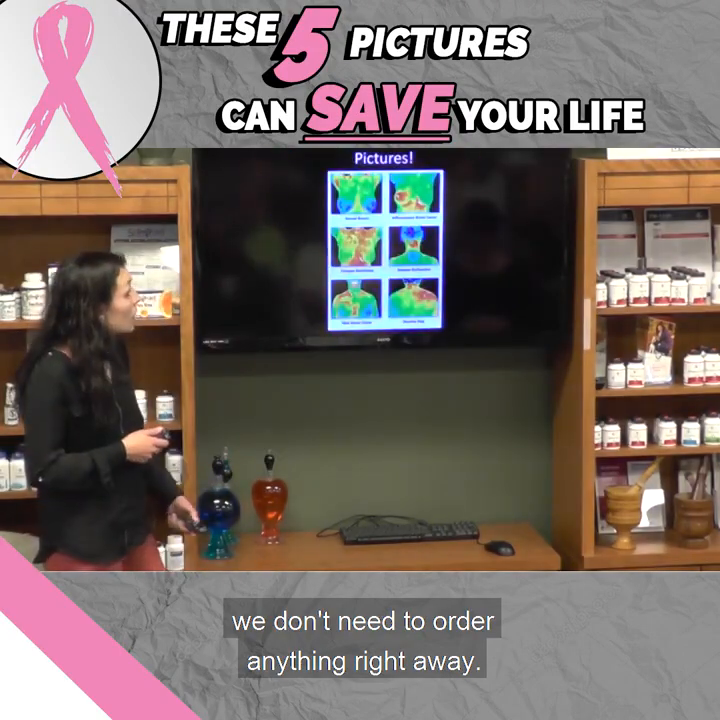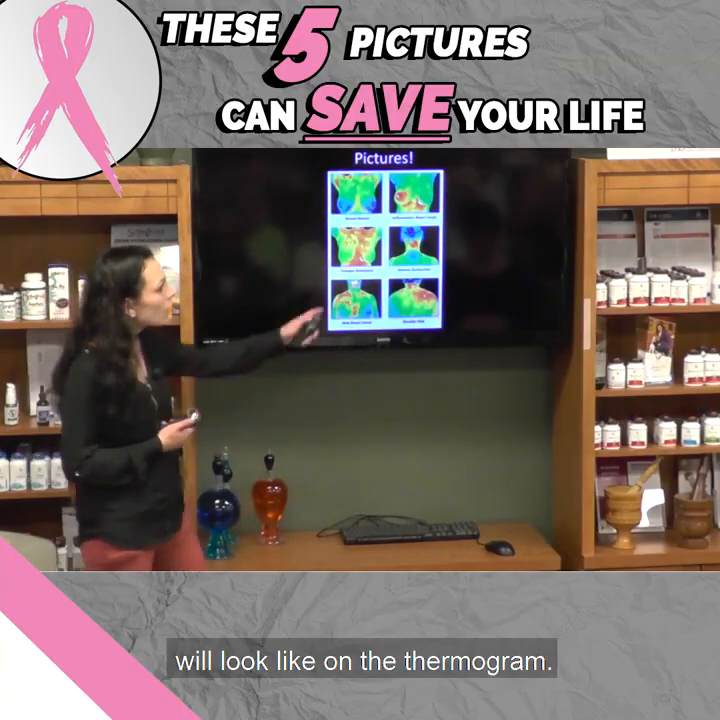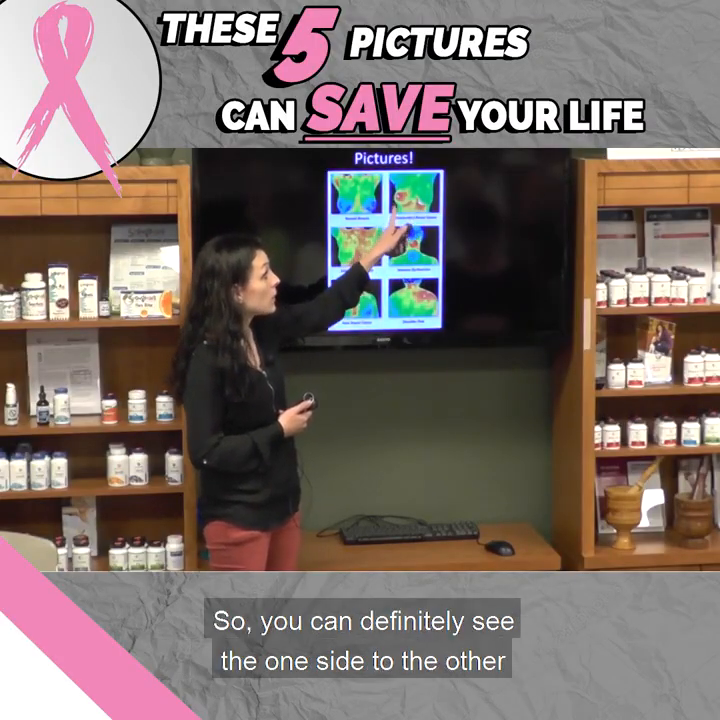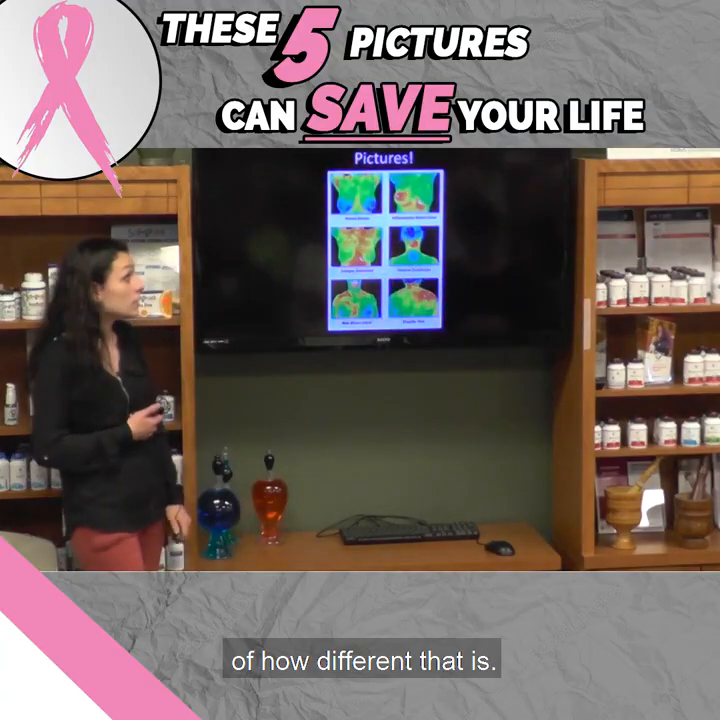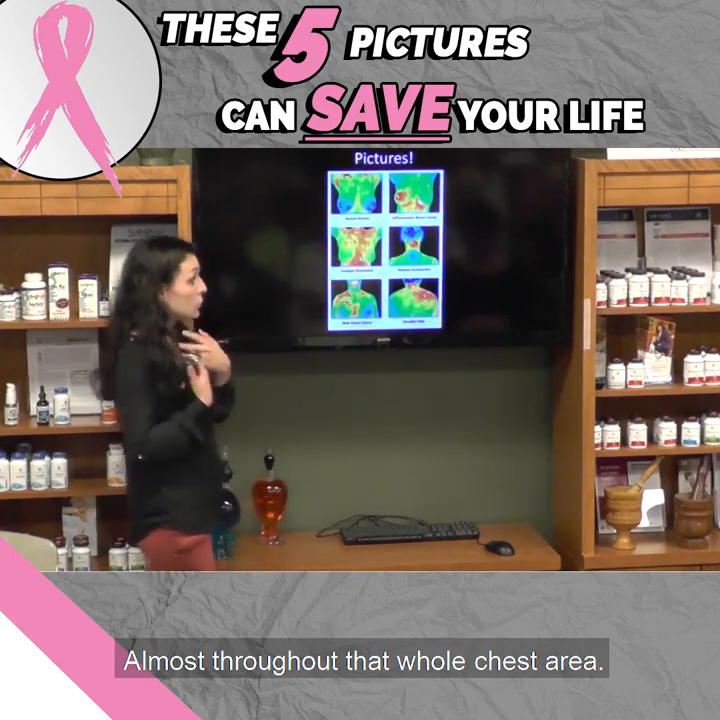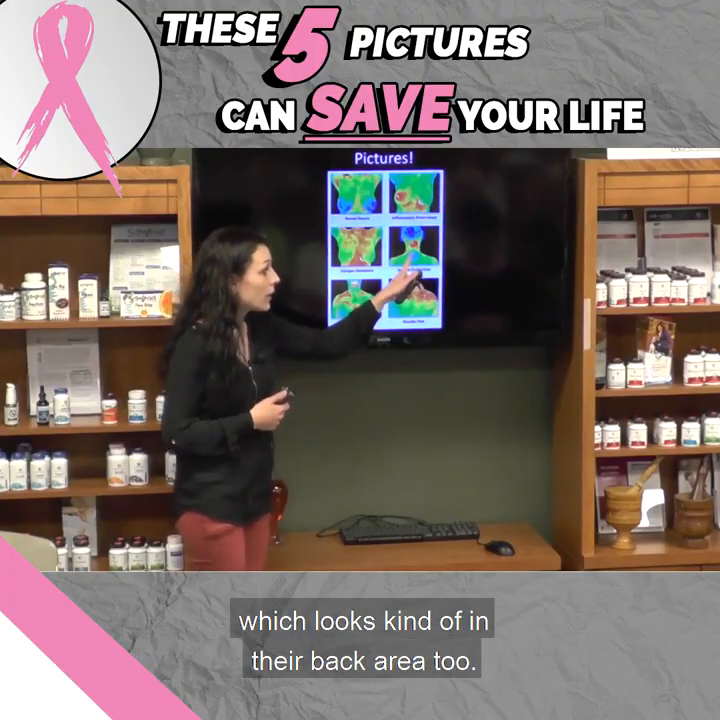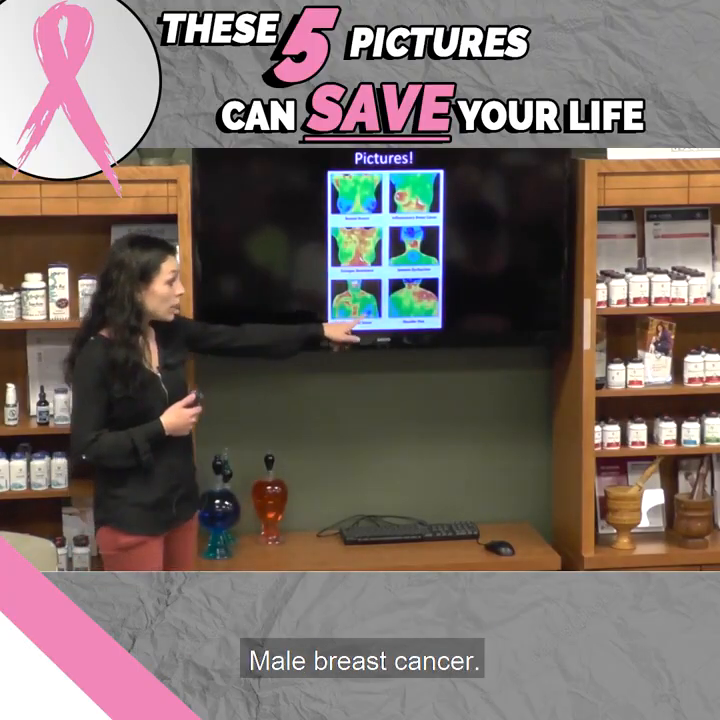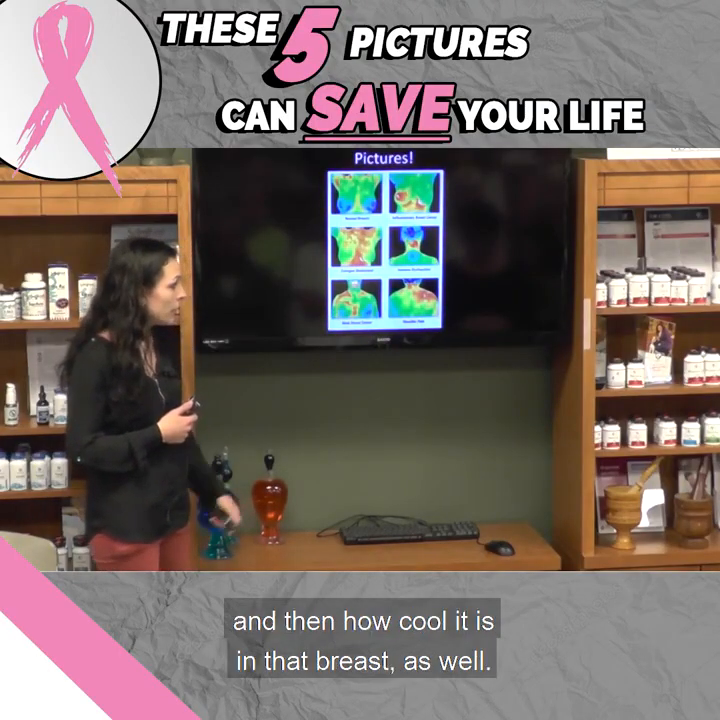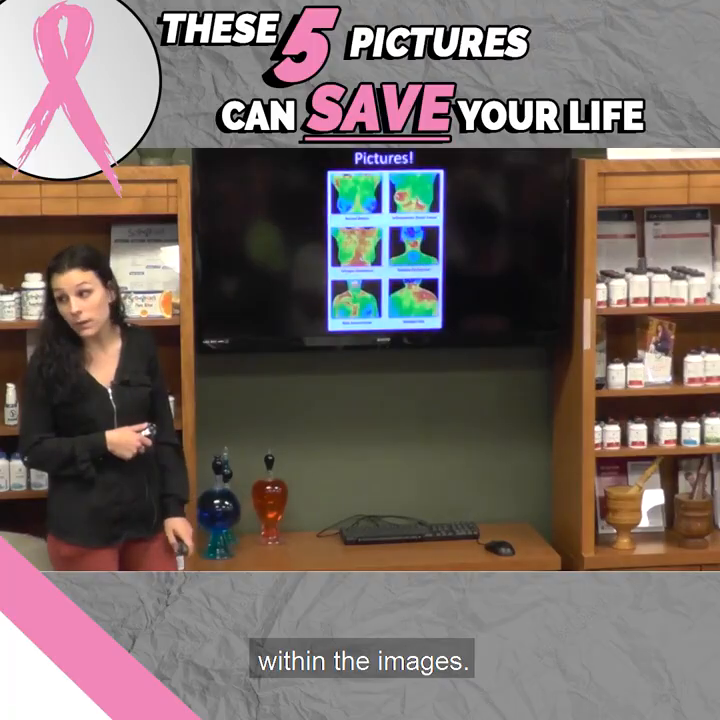This is kind of what a normal breast will look like on a thermogram. This is where there's inflammation, breast cancer in that breast. So you can definitely see the one side to the other of how different that is. Estrogen dominance, a lot of inflammation almost throughout that whole chest area. They'll show you immune dysfunction, which looks kind of in their back area too. Male breast cancer, so you can definitely see all the inflammation and then how cool it is in that breast as well. And then there's some shoulder pain and that sort of thing, just so you can kind of see those differences within the images.